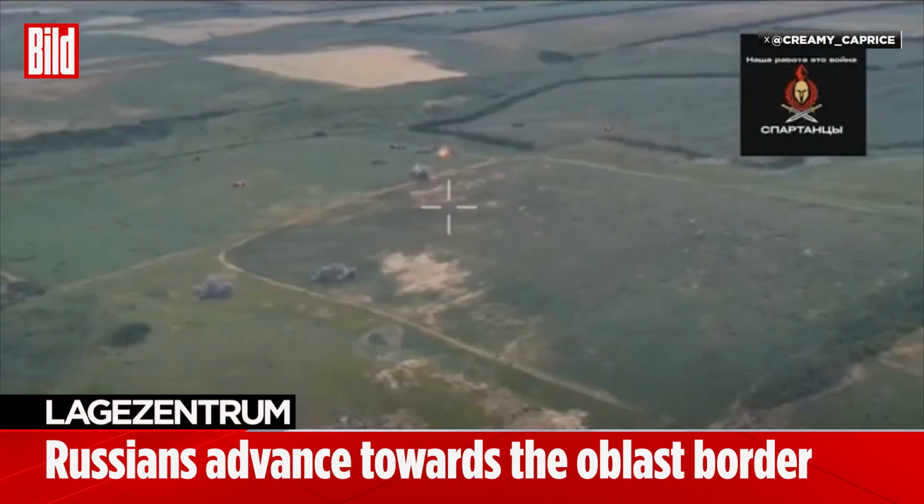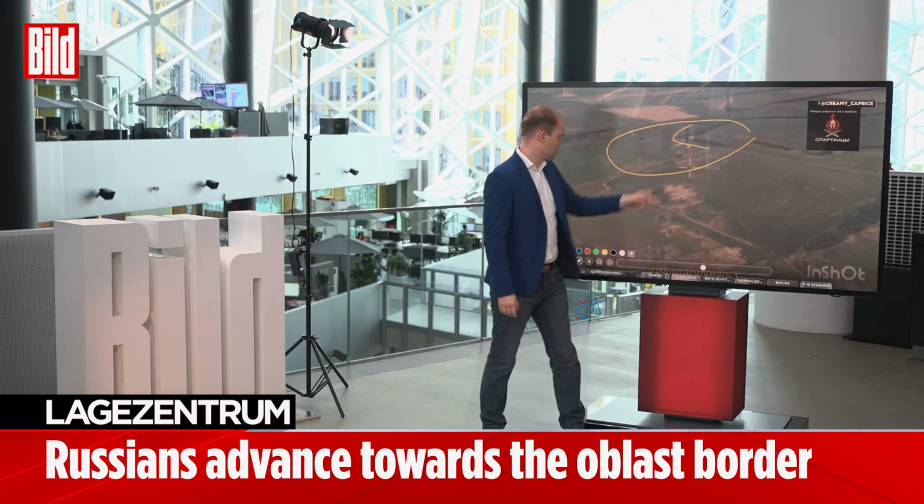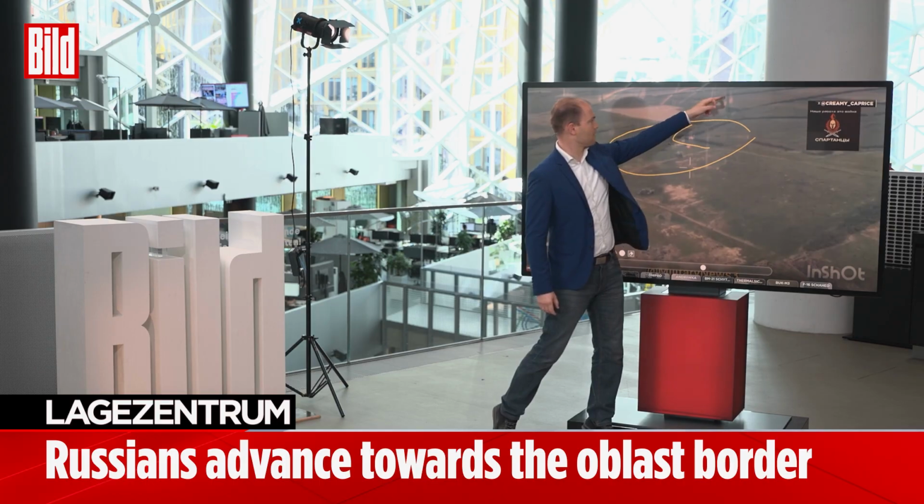Interestingly, we are about to see footage that, according to Russian information, shows where the Ukrainians are positioned. Specifically here we see these multiple rocket launchers striking, which is extremely unfortunate. Once again, it seems the Ukrainians are likely in this wooded area. And right behind it, here we see it. This is the oblast border.